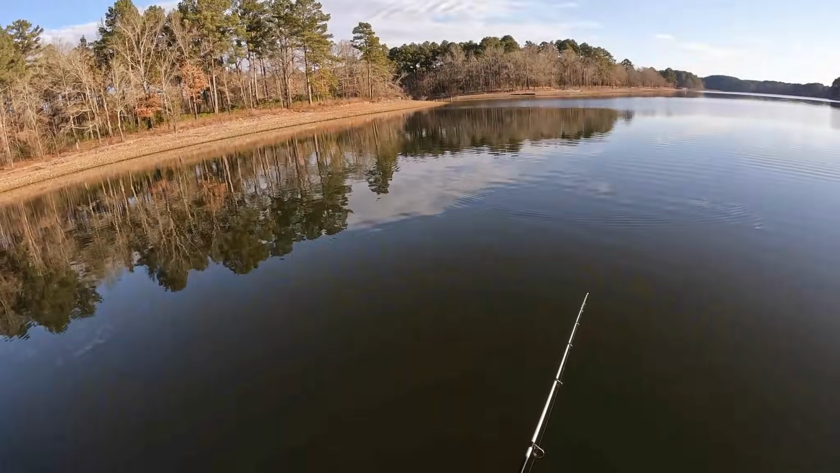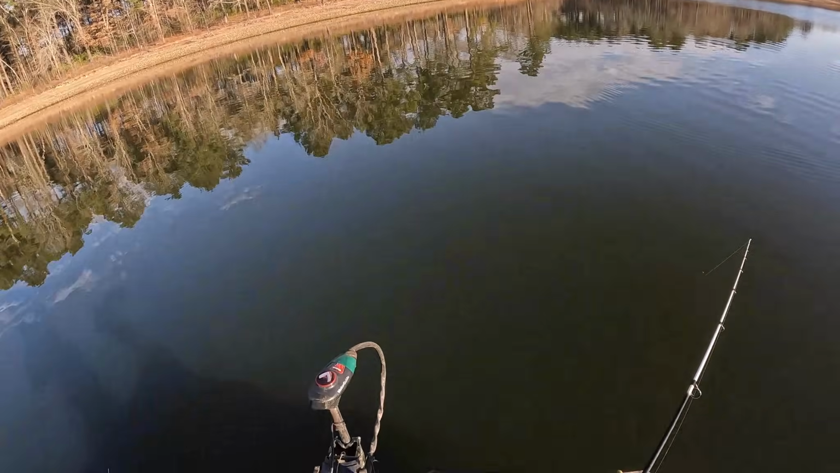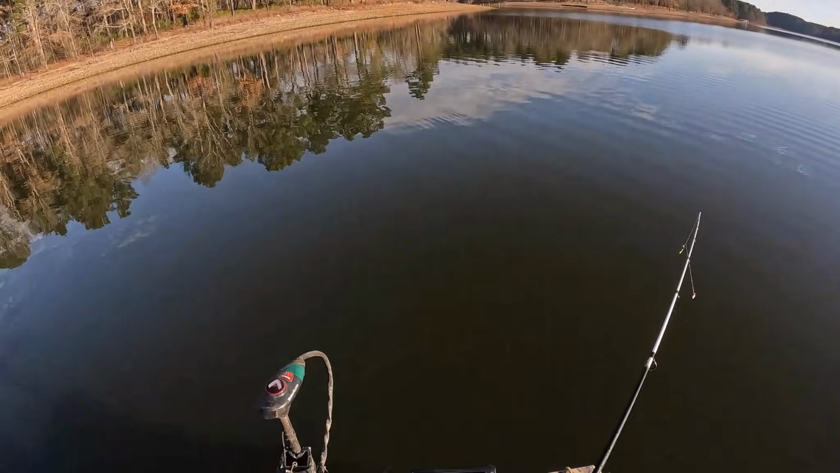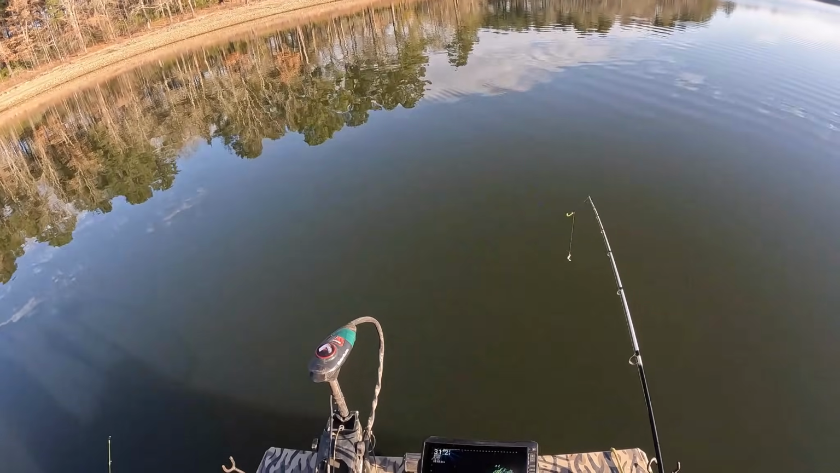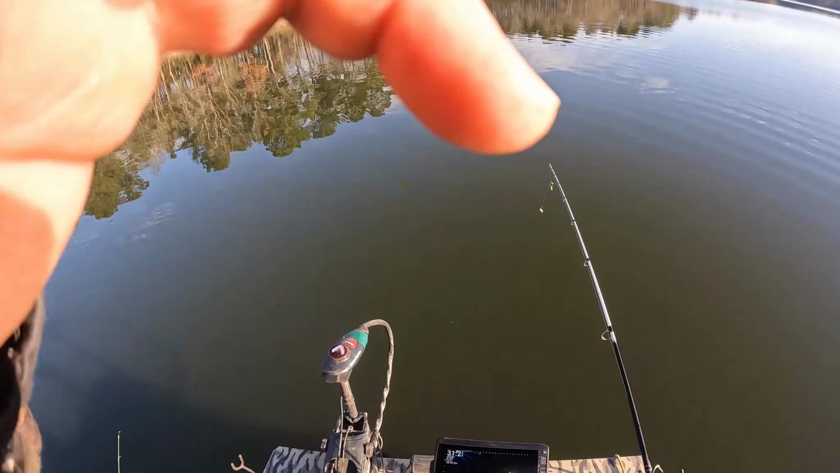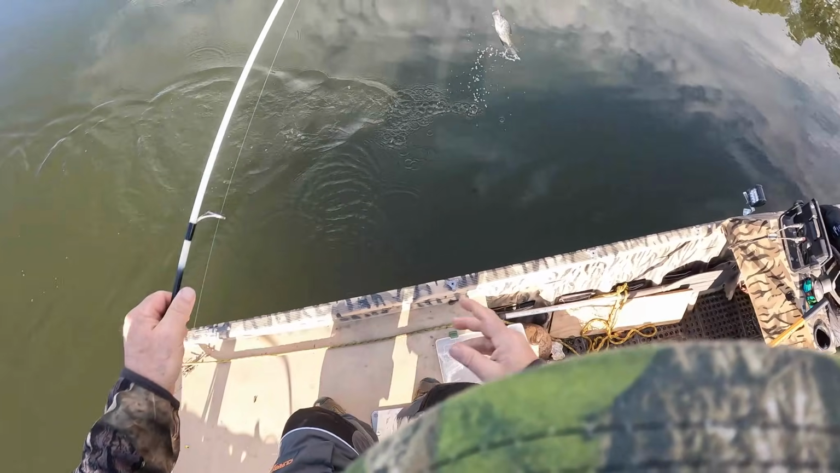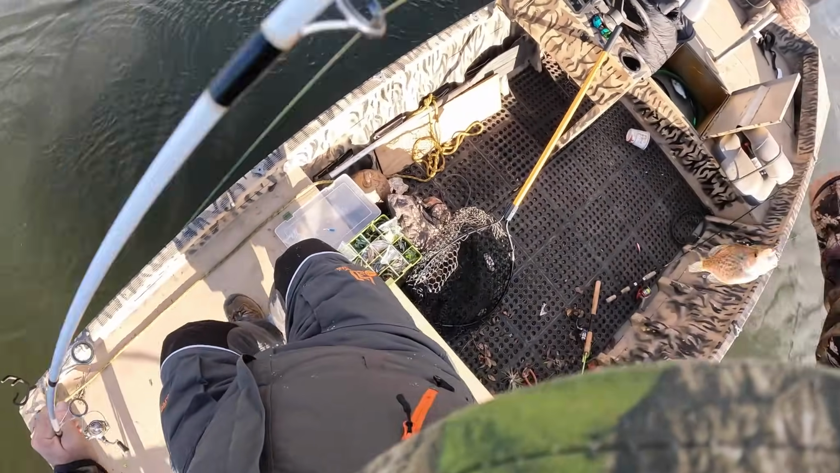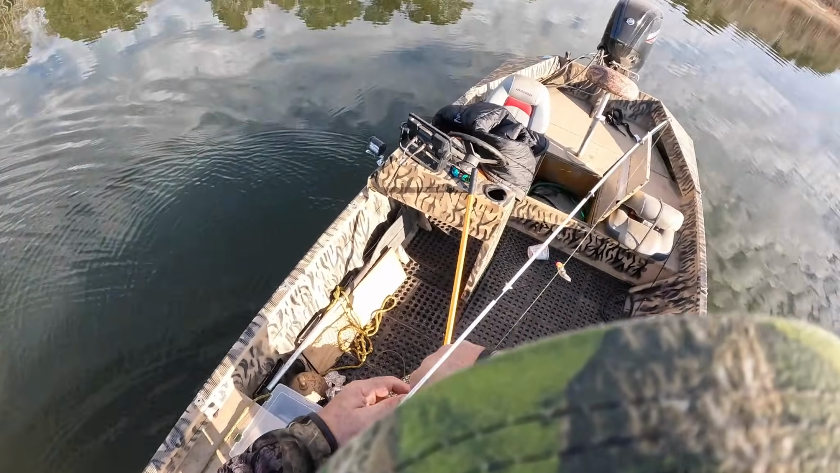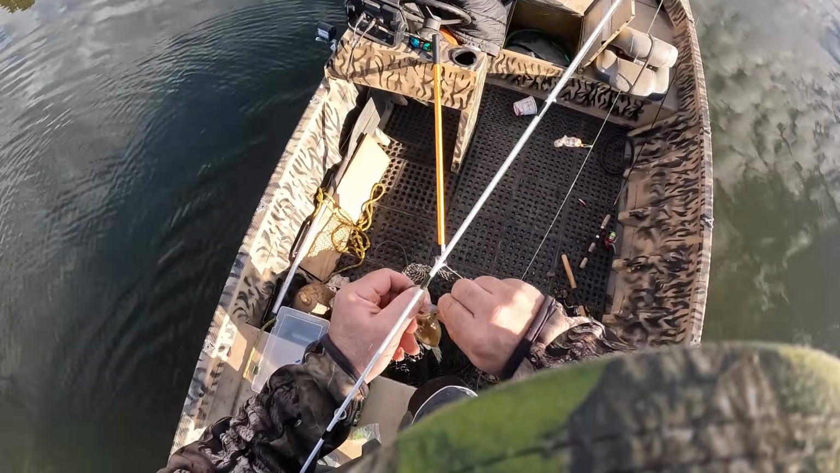Find out what they want. They hit blueberry. That's the color I make. Got on a pink head. I've had a few bites on it. And they're not wearing it out, but it's a little dink, but I'm gonna take it today.